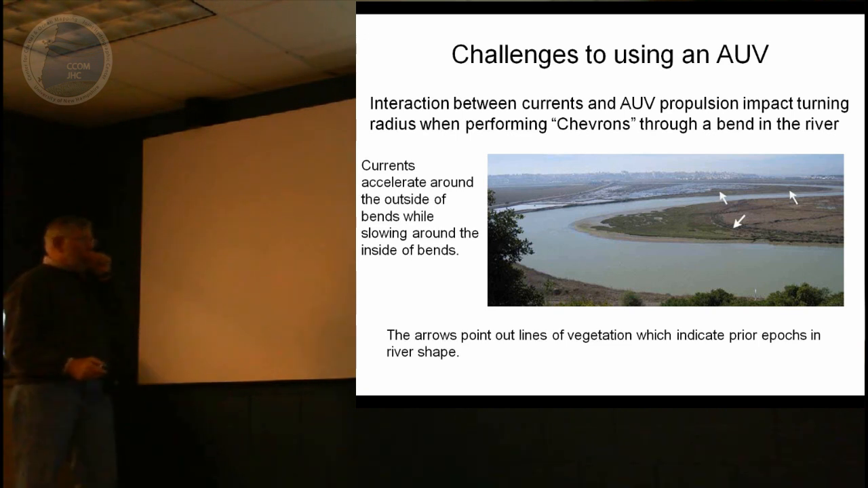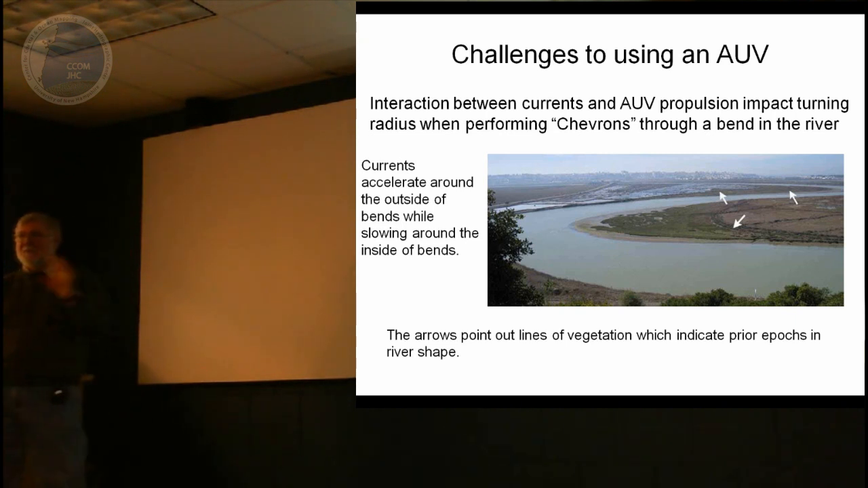Well, if we're running chevrons, you know what a chevron is? It's like a big M, okay? If you're running chevrons across here, that means you're cutting perpendicular to the currents all the time. So that's one of the things you have to be careful about when you're planning the mission.